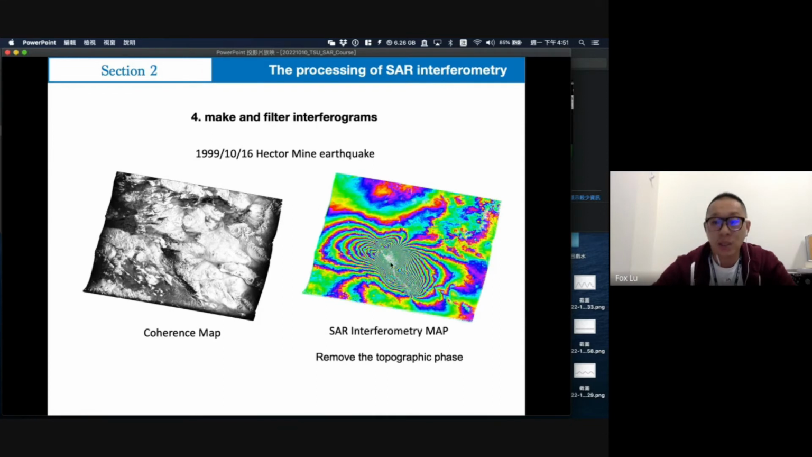This is because of bad coherence. So we use filters to fill in some information here, or where some error signal makes the fringe not very good, we use the filter.